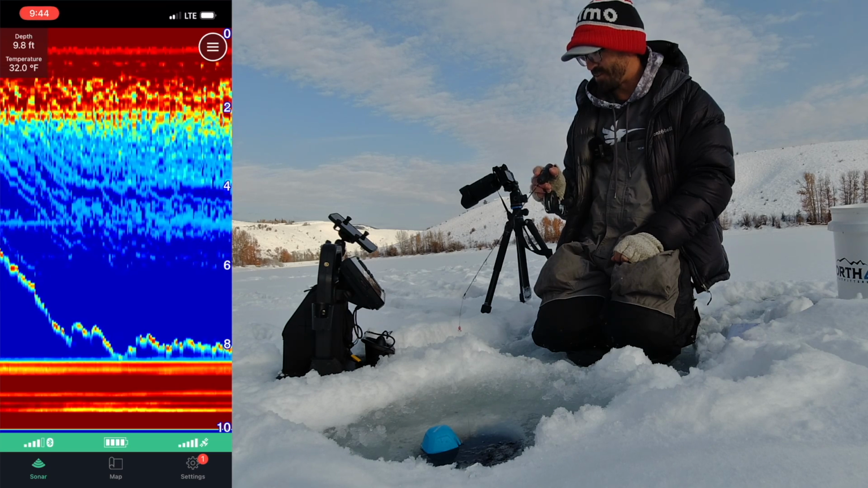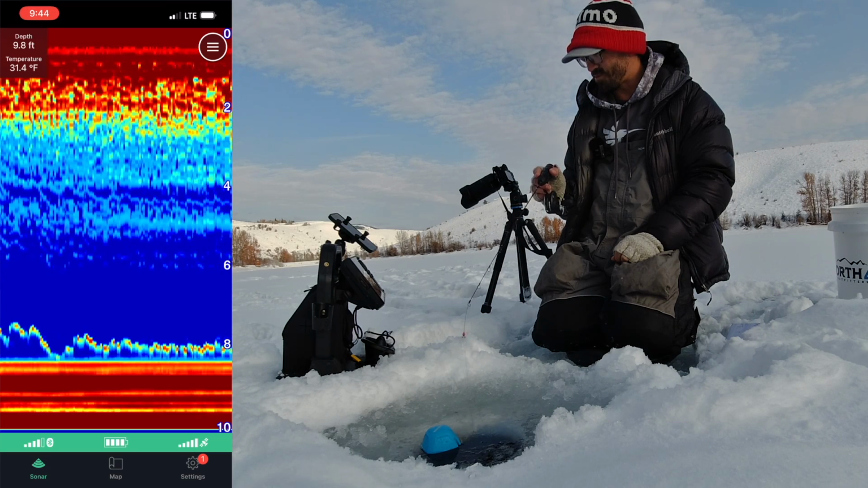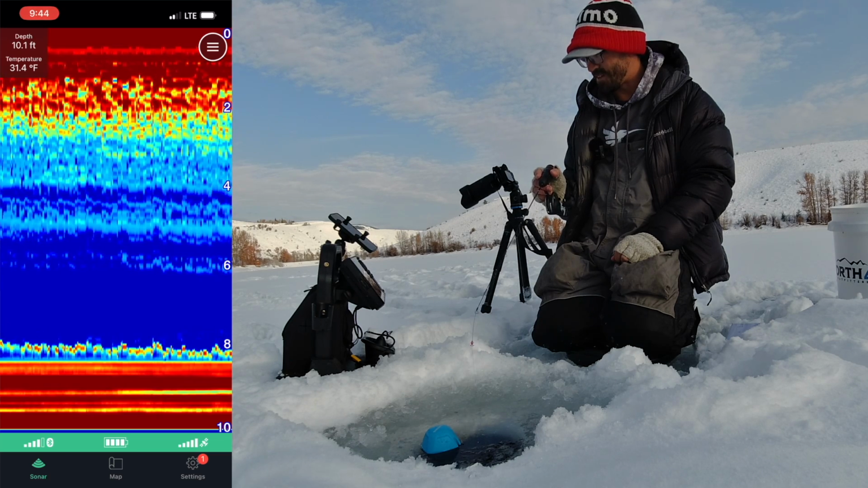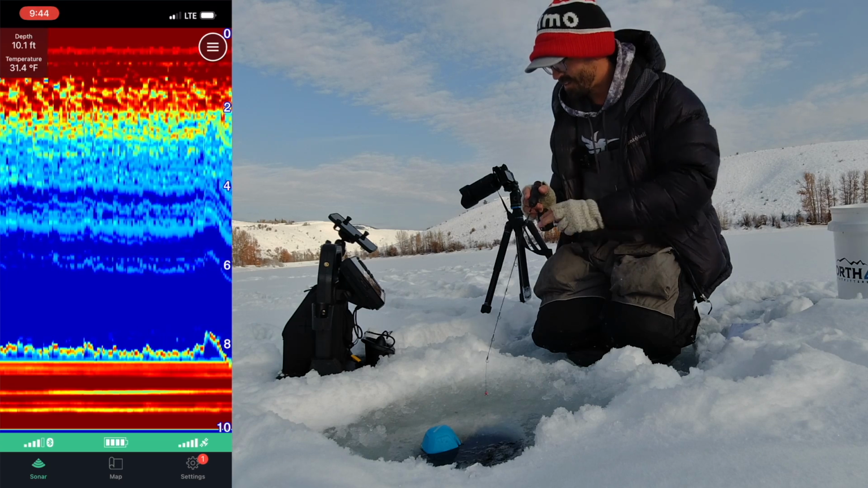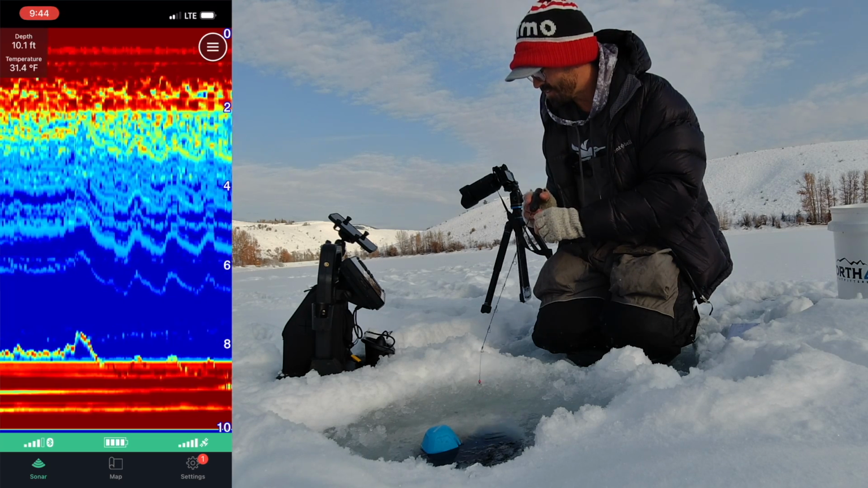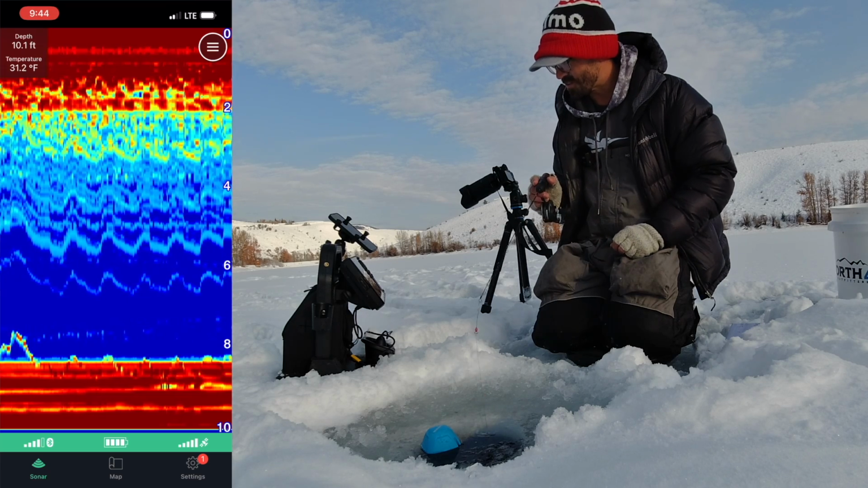And you can see that hard bottom at 10 with a sort of weedy matrix between 8 and 10. If you drop the jig down into the weed beds, you can still kind of see it in there, but it's a little bit more challenging.